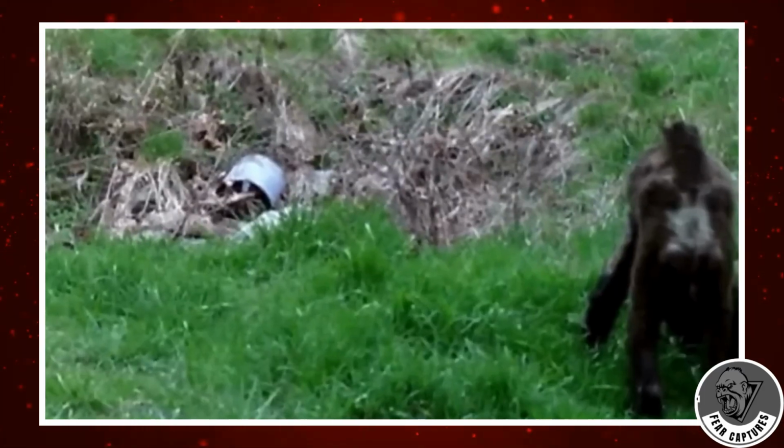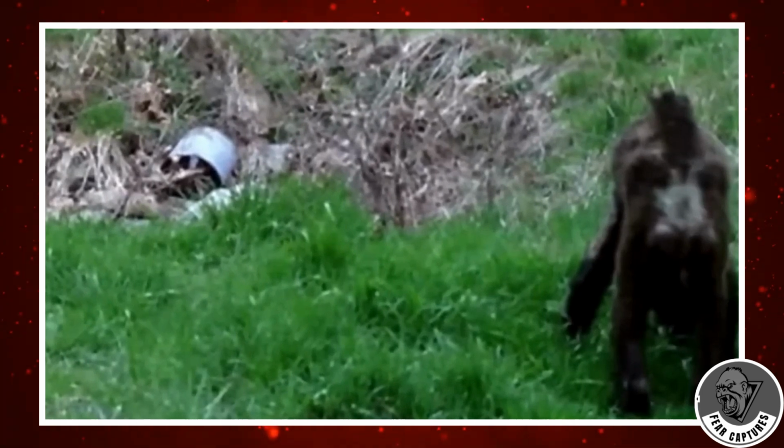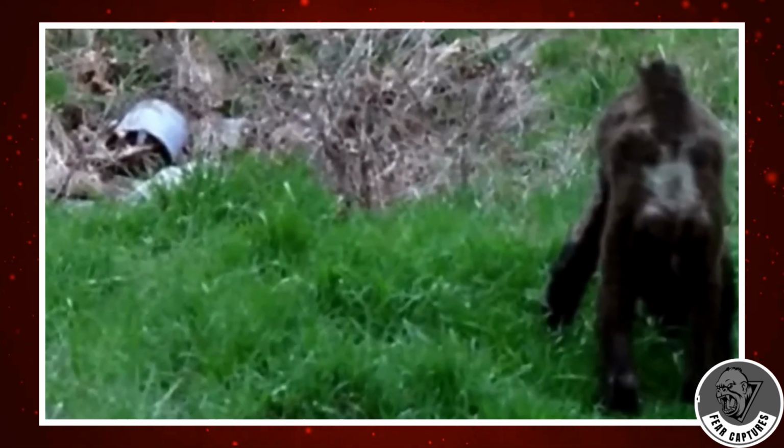Is his head turned away from us, or is it cocked downward? It's also noteworthy that the monster was seen outside in broad daylight. That says to me that the creature is at ease in its environment. Please share your thoughts in the comments section.